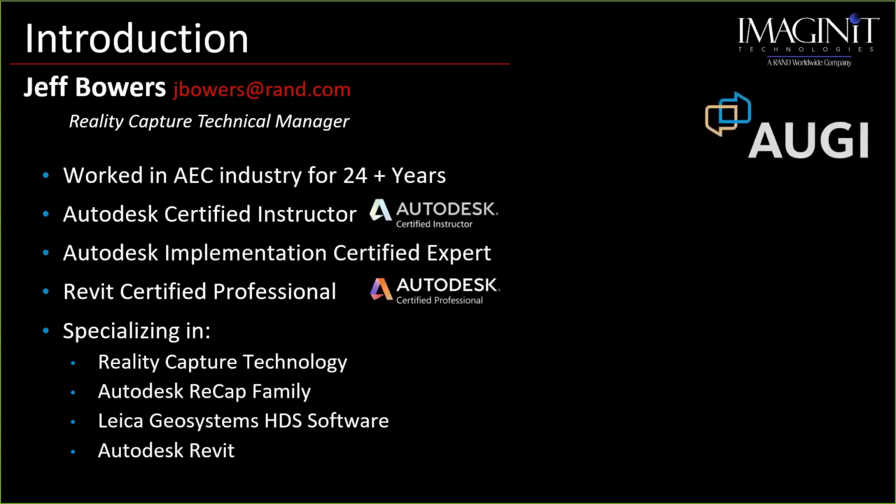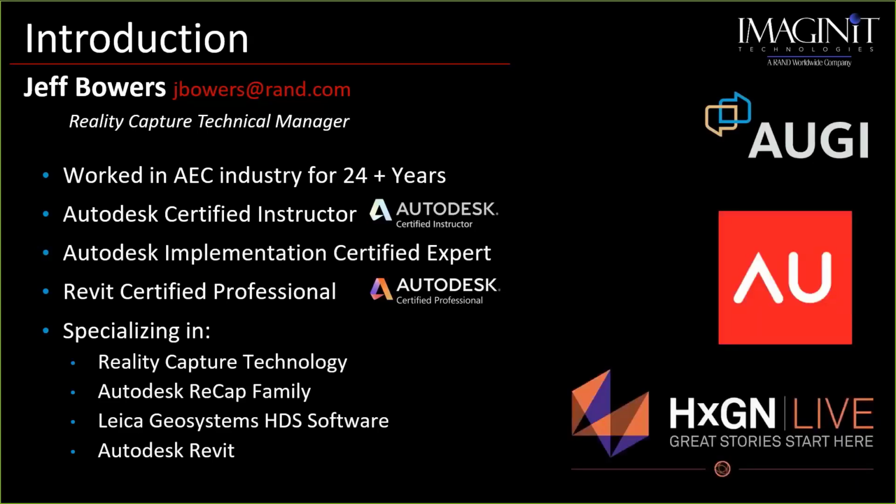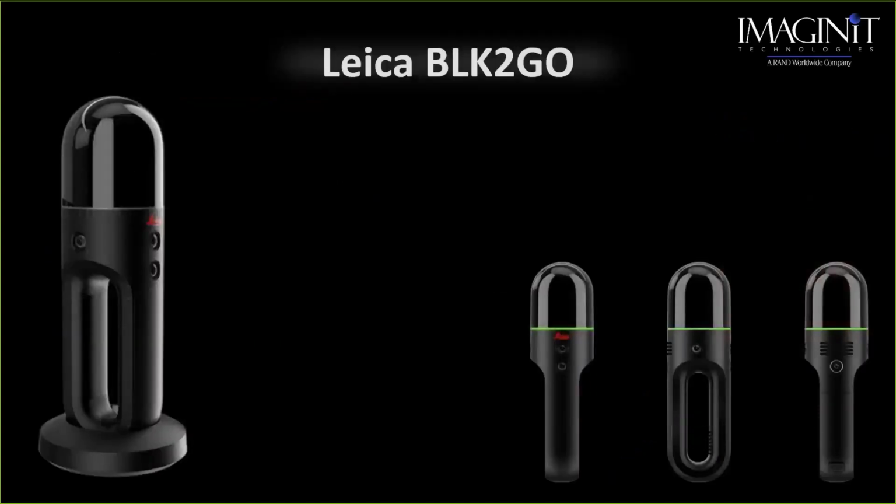We at Imagine really focus on reality capture, from the aspect of all things like scanners. I am a part of Augie. I've been an Autodesk University instructor before, and we also teach at the Hexagon Live conferences. So enough about me.